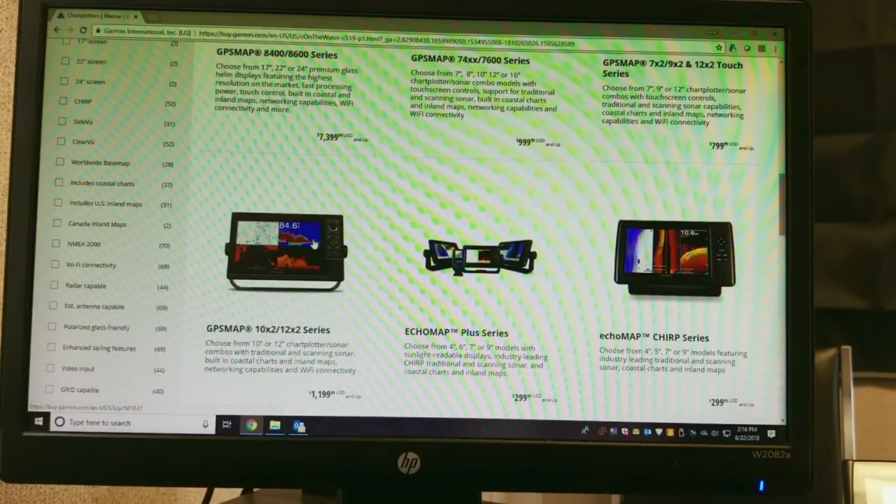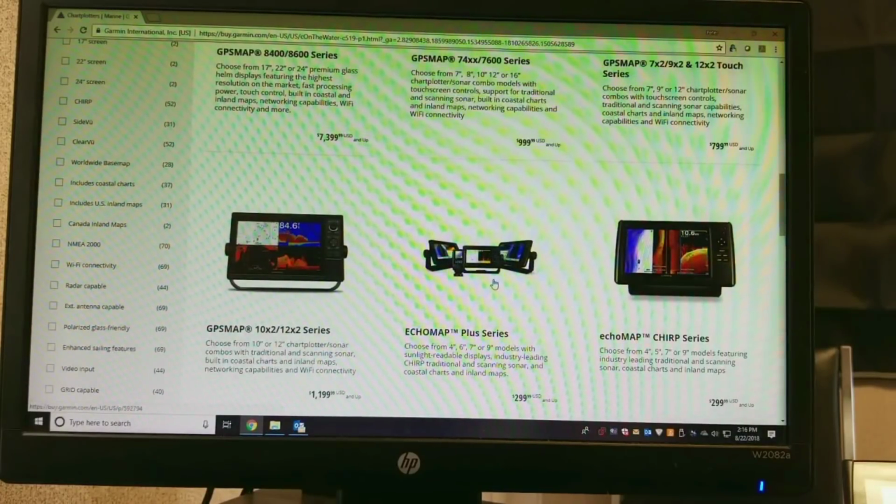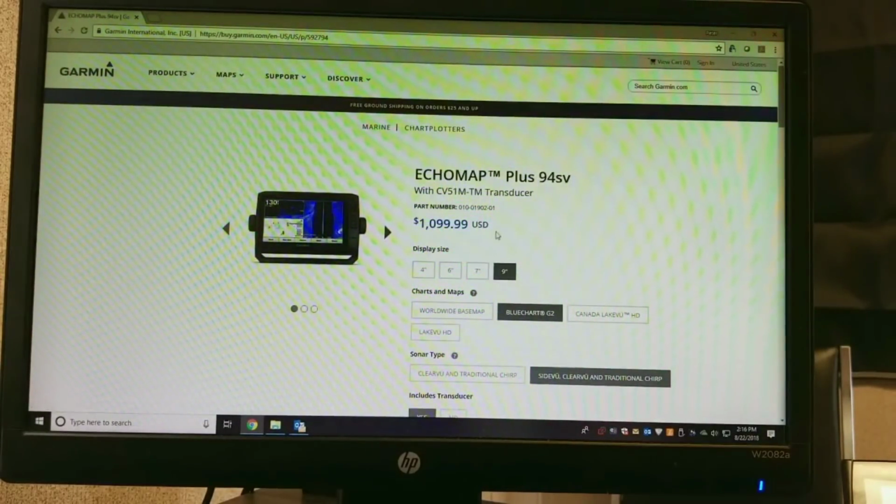And then if I want to add the two of them together, I can run the ECHOMAP Plus series. Now, this is not an NMEA 2000 network system, but this is phenomenal if I'm not going to add multiple screens, if I'm not going to add radar, if I'm not going to add autopilot, and I want a great GPS unit with really great sonar. The ECHOMAP Plus is a great way to go. We're going to look at the ECHOMAP Plus series, and we're going to kind of look at the nomenclature.